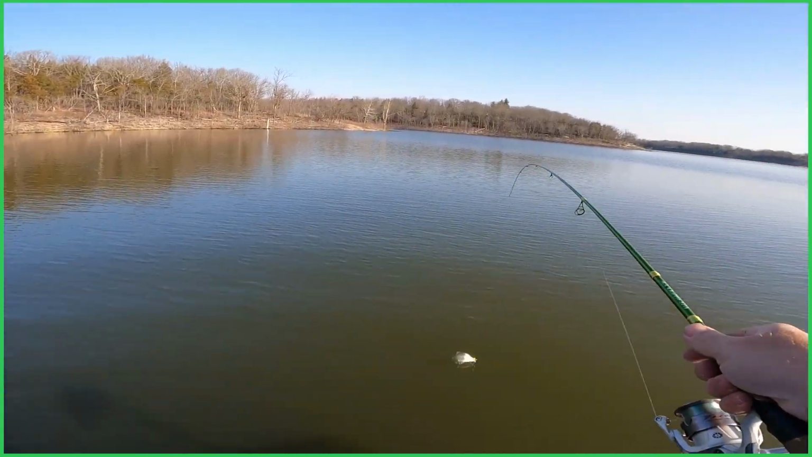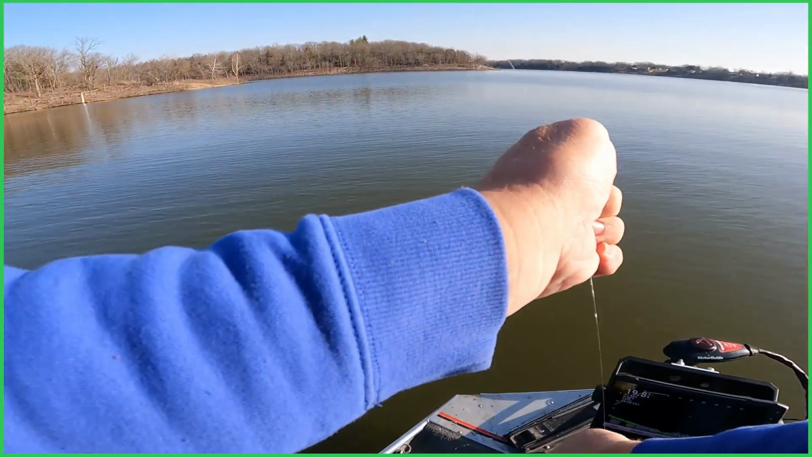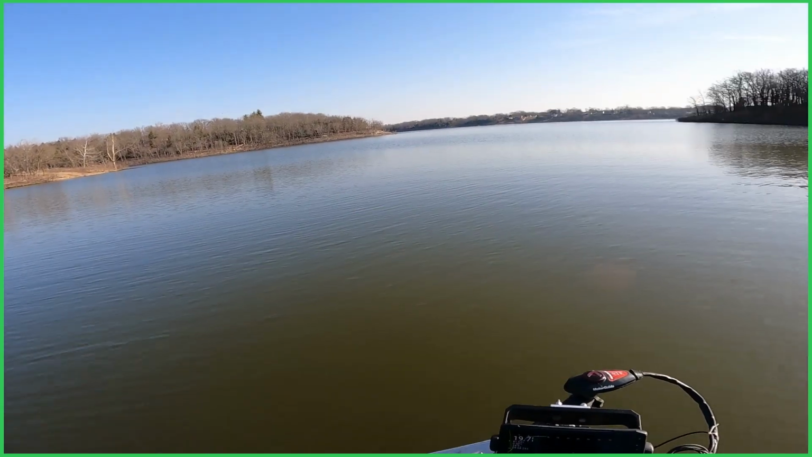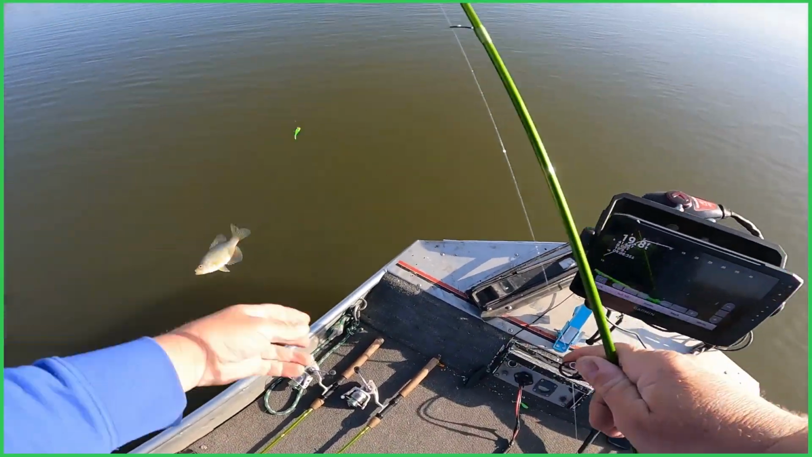Here's the first fish of the day. Just a little bitty guy. That's on my new, I poured that last night. Green, kind of lime green. There you go, little guy.